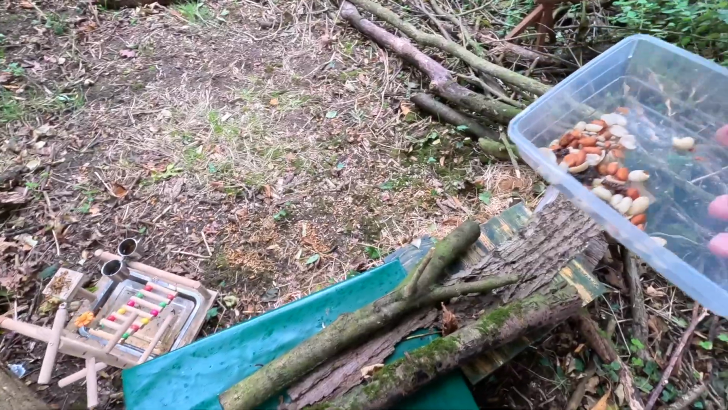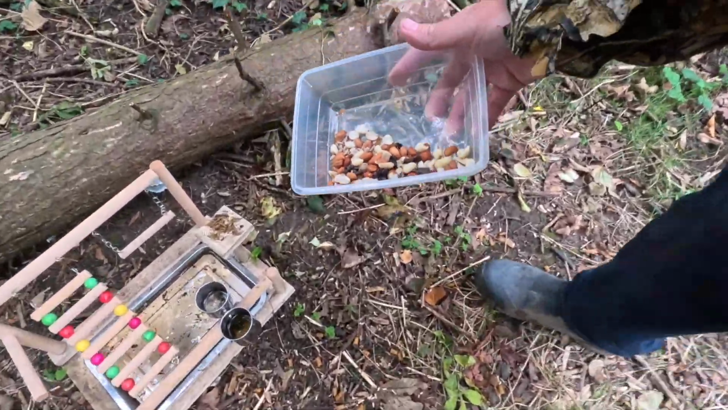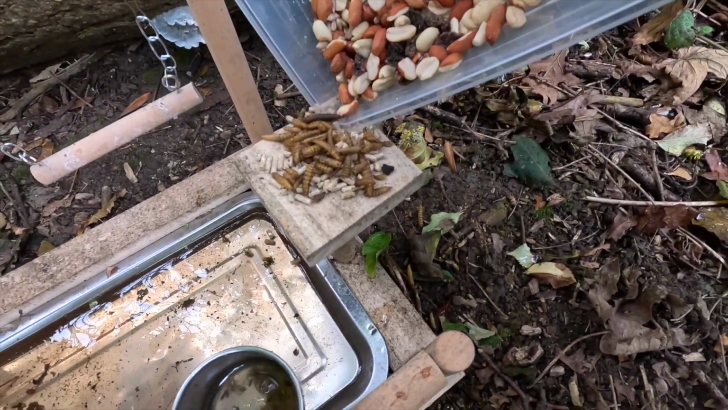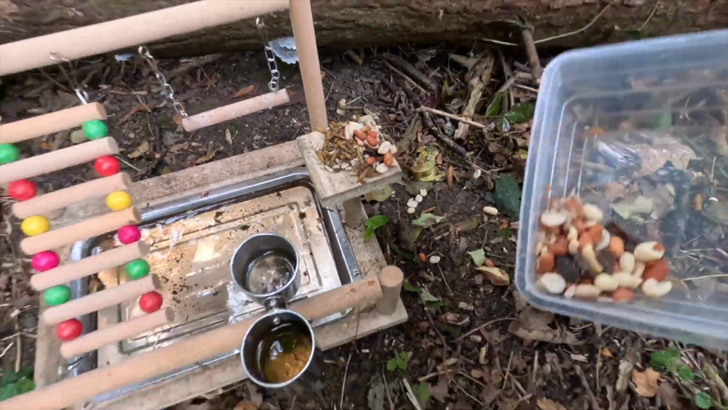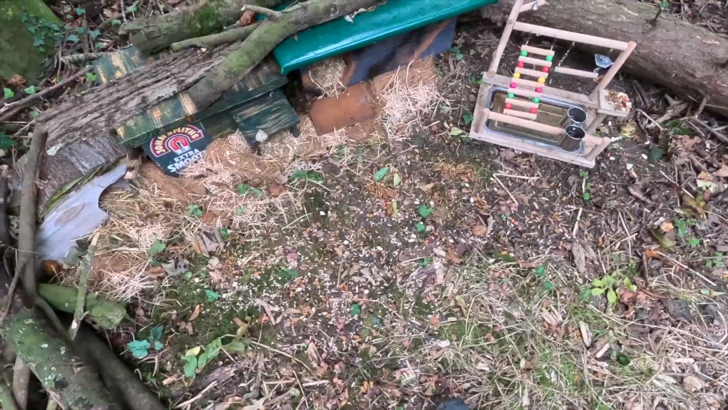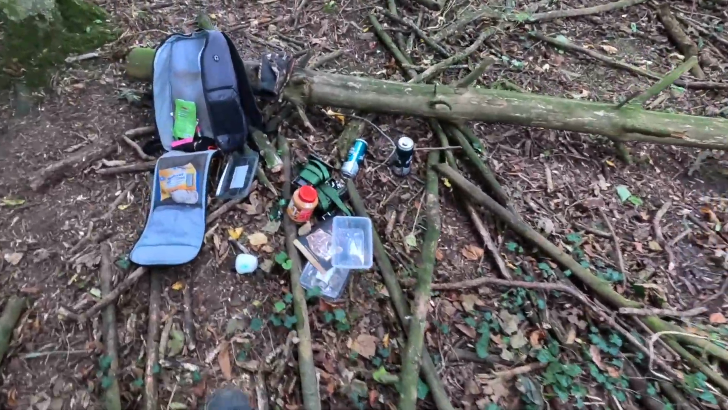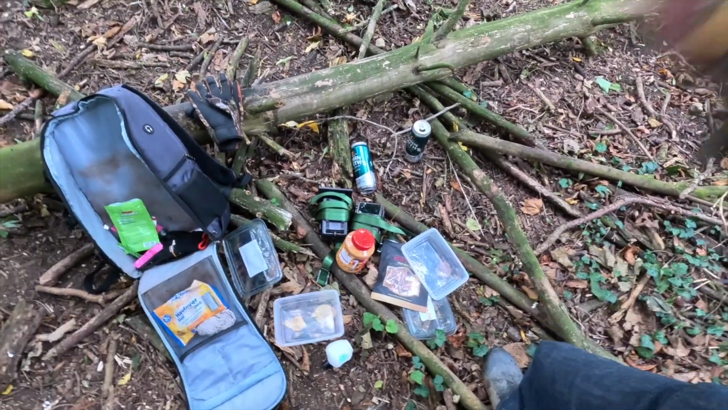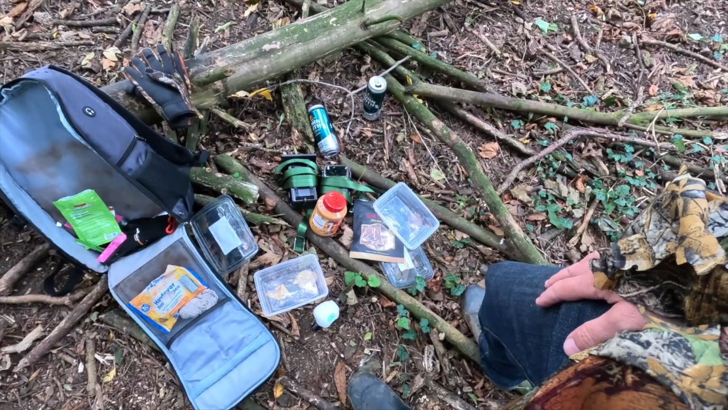Nuts. Pool party. Nearly forgot. Got to have nibbly nuts at the pool party, haven't you? Let's put some on the pool party table. Bit of fruit. Sprinkle a bit out there. Sorted. What else have we got? Alright, we've got two more foodie bits and the badger toy.